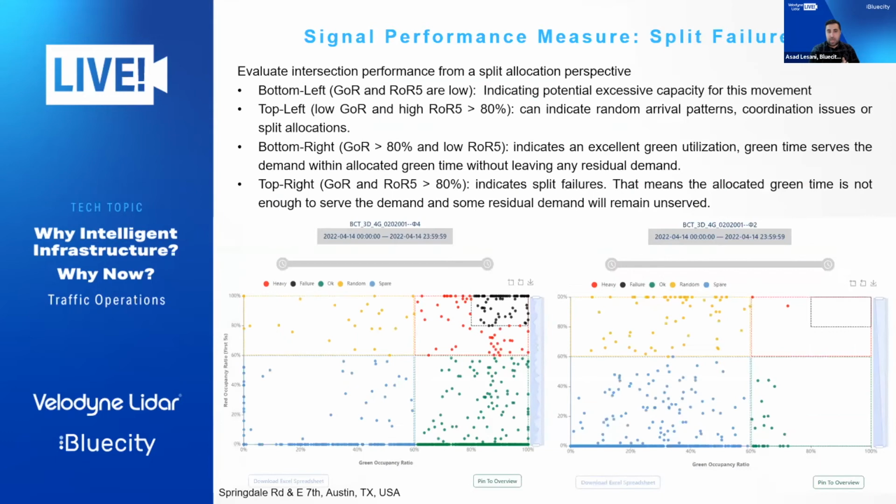But as I mentioned, occupancy ratio and phase intervals are two key measures that we converted into a couple of other important parameters, and one of them is called split failure. Split failure happens when, let's say, you have a 20-second green time in one of the approaches, and after 20 seconds you still have demand in that approach that is not served, which means there is a split failure happening at the intersection.